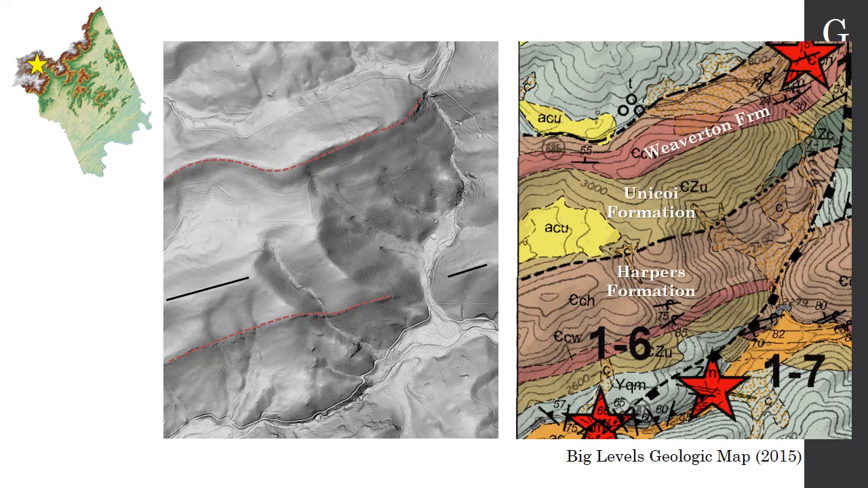So this maroon area right here is something called the Weaverton Formation, and that is a quartzite. Think of a sandstone primarily composed of quartz that has then been metamorphosed into a really hard rock. You hit it with your hammer, it bounces back and laughs at you. That's what the Weaverton is.